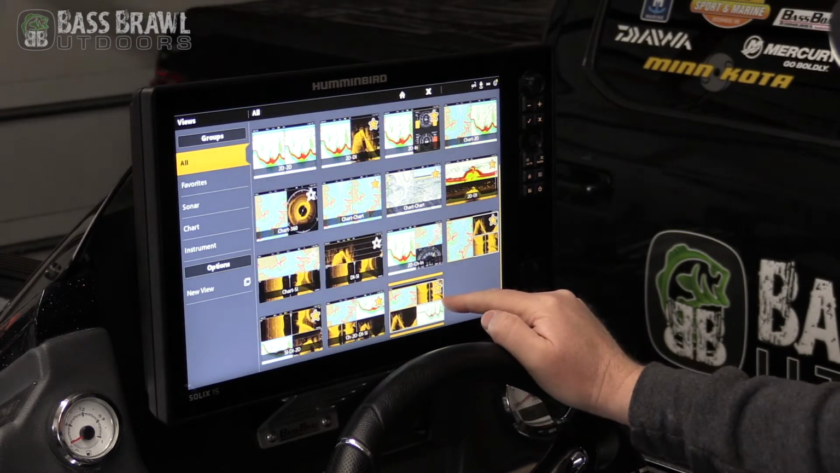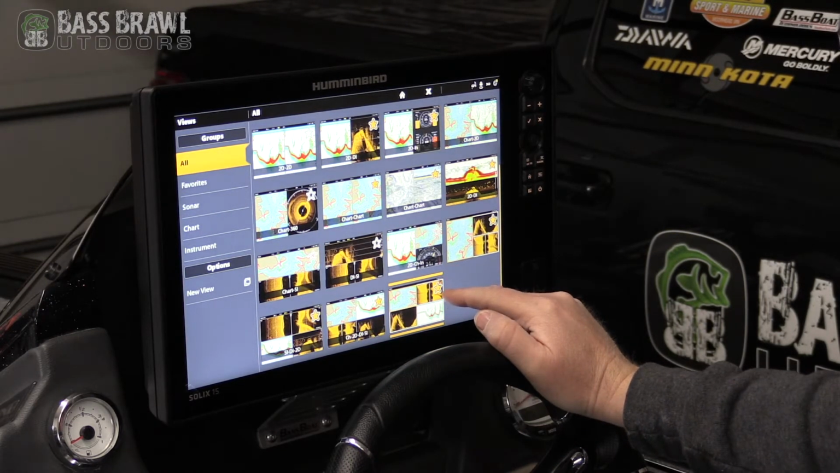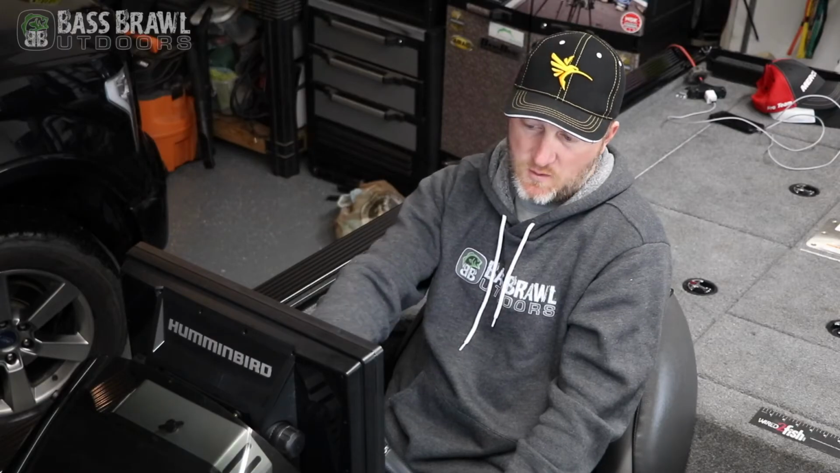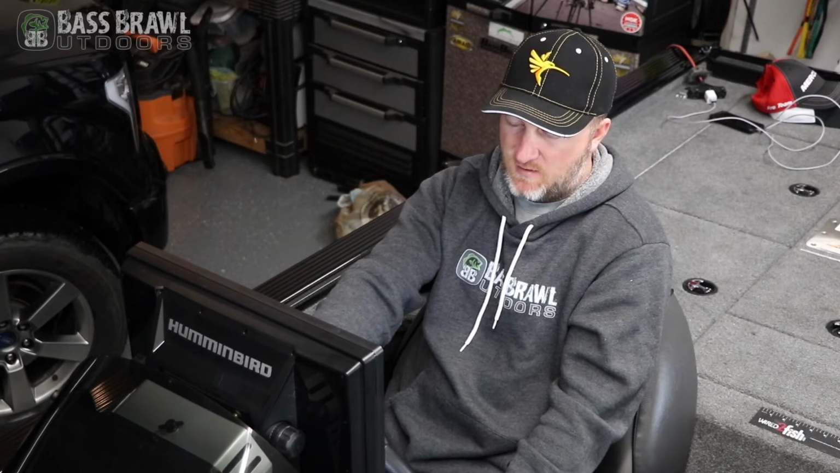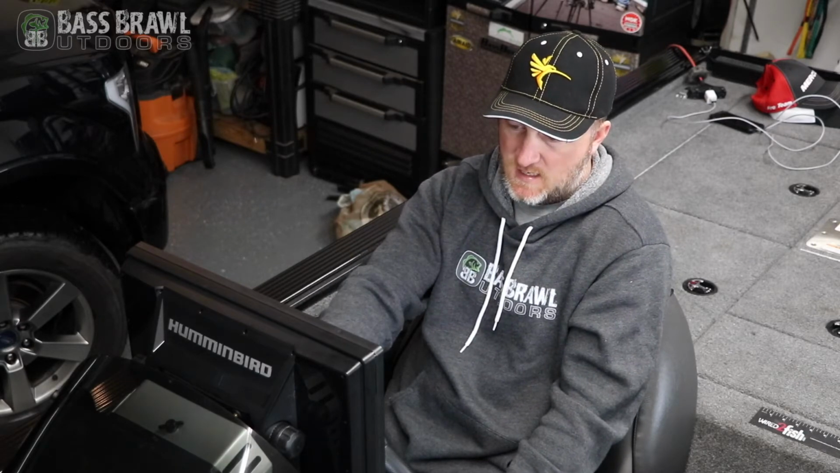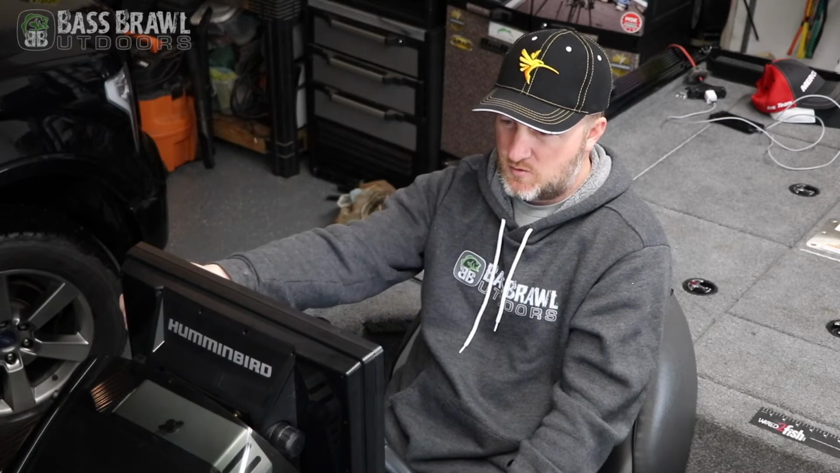And here you can see there's a star on it for my favorites, and it's setting here. Now there's already some other ones made here that are not favorites. So for example, this down imaging, side imaging, if we just touch it, bring it up, it goes right to the screen.